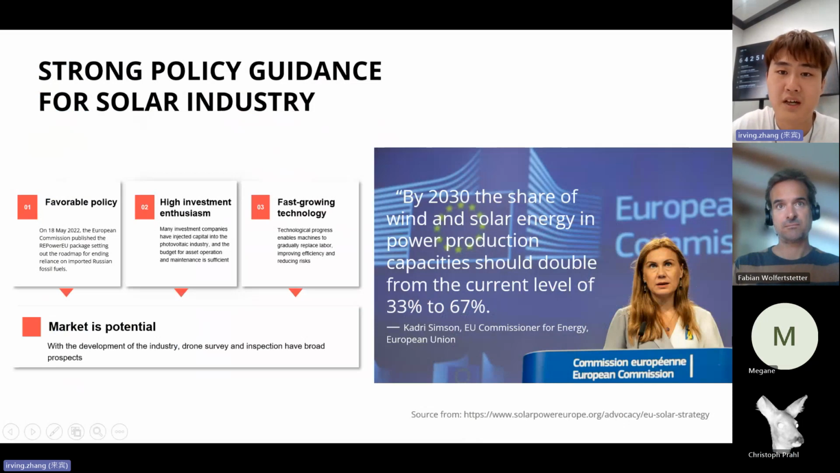And here I also put a picture of our European Commissioner for Energy, Kadri Simson. She said that by 2030, the share of wind and solar energy in power production capacity should double from the current level of 33% to 67%. So that's a big potential it shows.